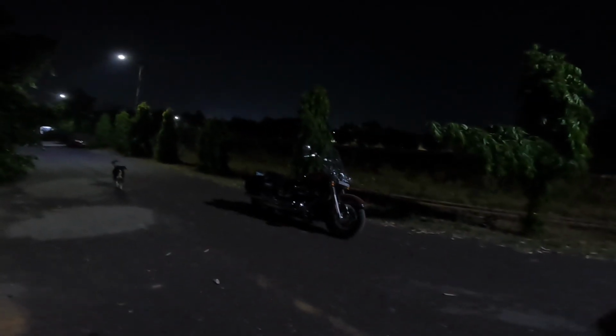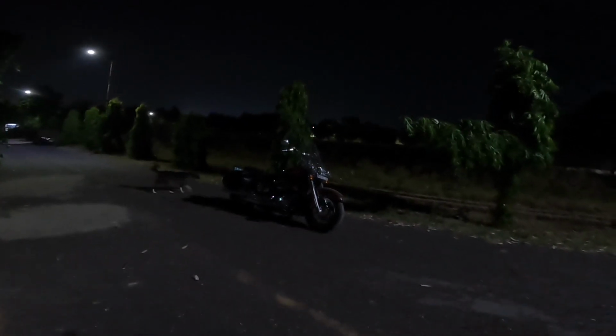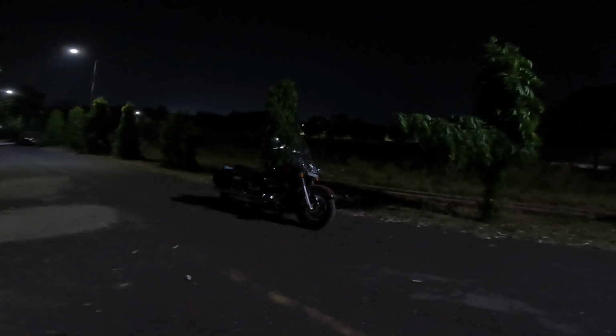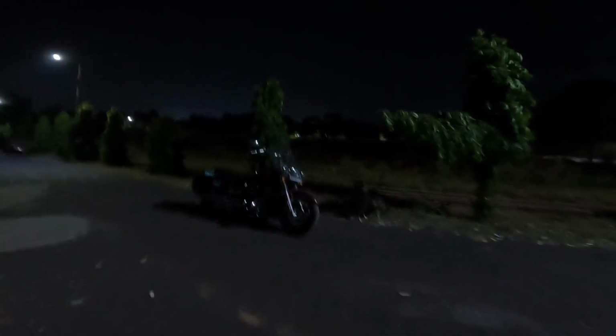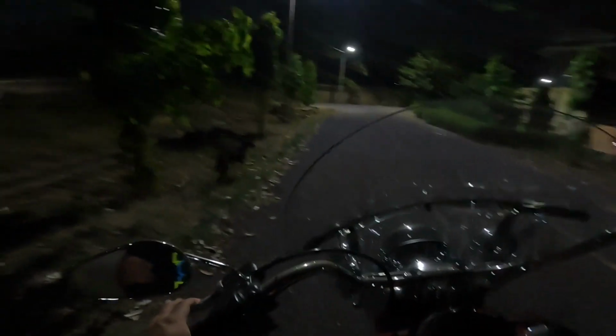Alright. So in this video, as you would have guessed from the caption, I'll show you the headlights. Of course, I'll ride the bike and you'll get a good idea about how it is to ride this Harley-Davidson at night. It has, of course, the auxiliary lamps. But let me first switch the bike on and show you how it appears.